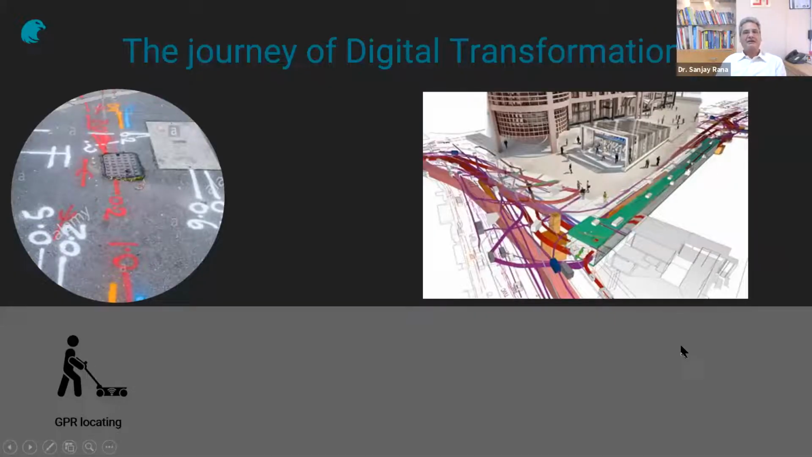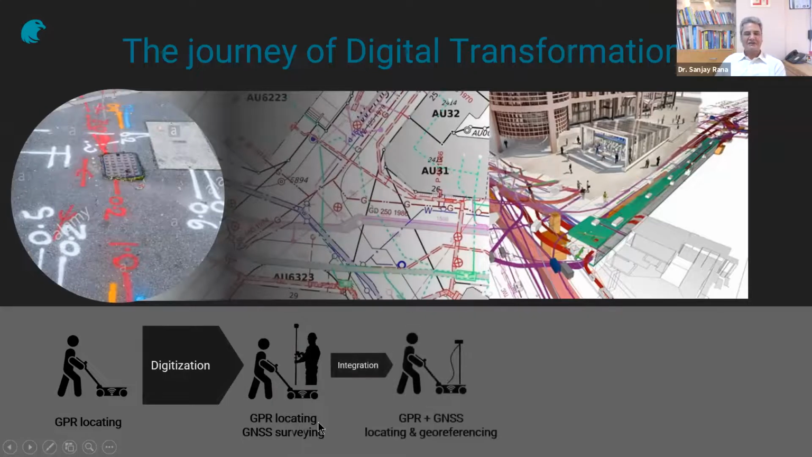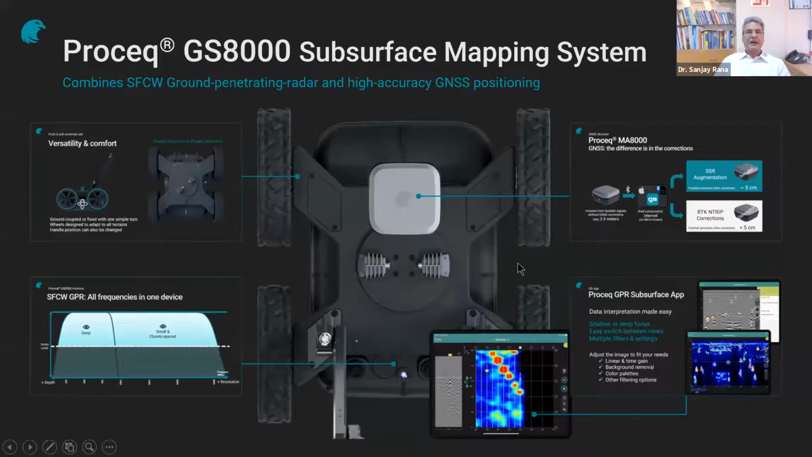All right, now when we talk about the journey of digital transformation, like GPR locating, and then of course you can have digitization and GPR locating coupled with GNSS surveying, the integration of the two, and then making use of modern technology to create the data in real time and use the data for subsurface utility engineering. So this is a complete journey of digital transformation, which I'm able to experience with this system. So if you really look at it, it combines SFCW GPR and high accuracy GNSS positioning.